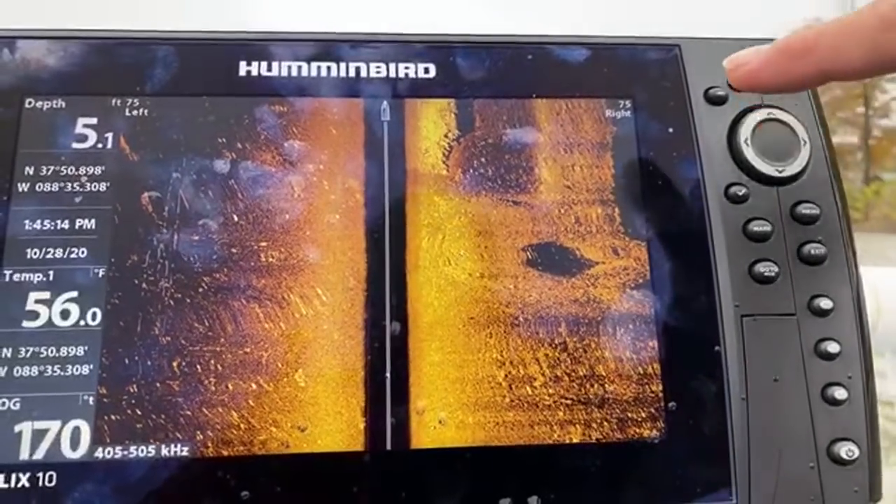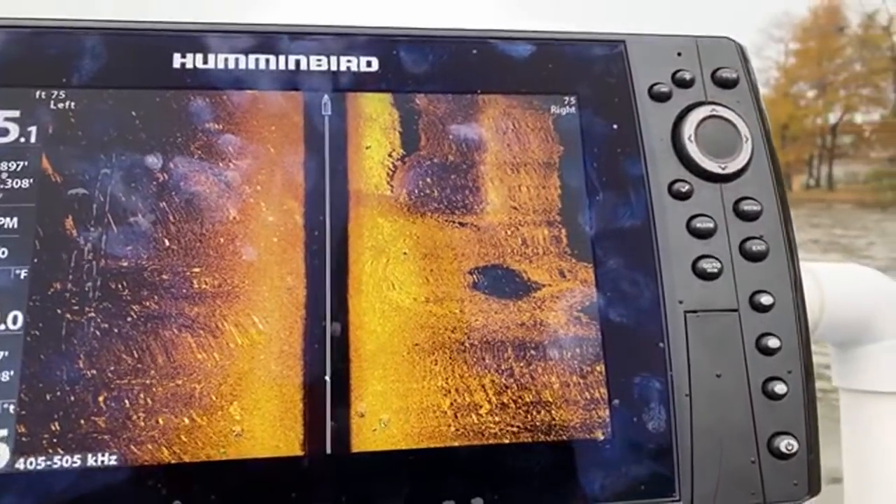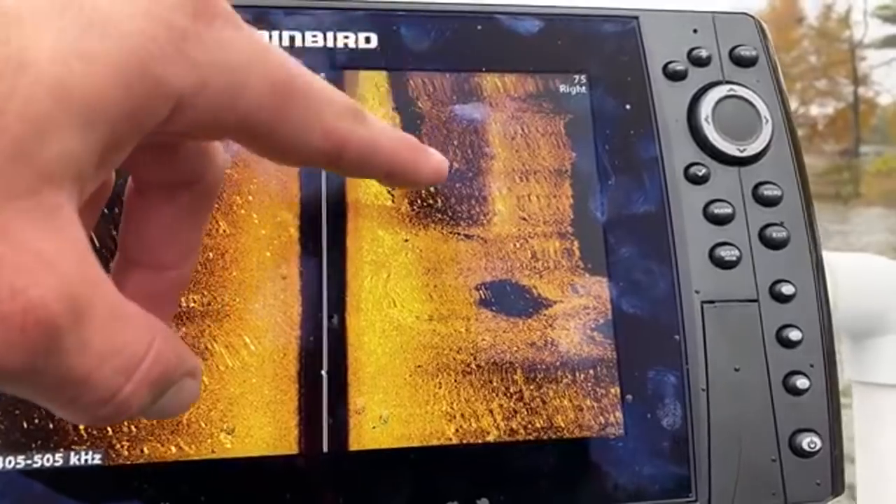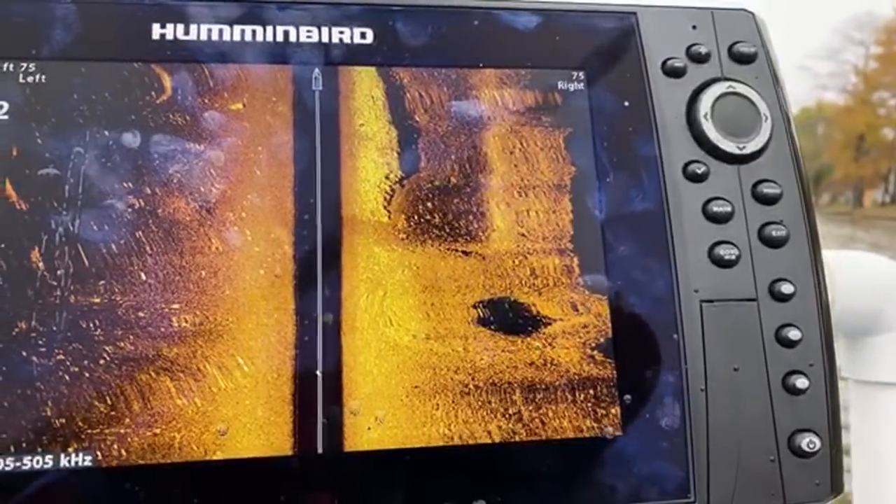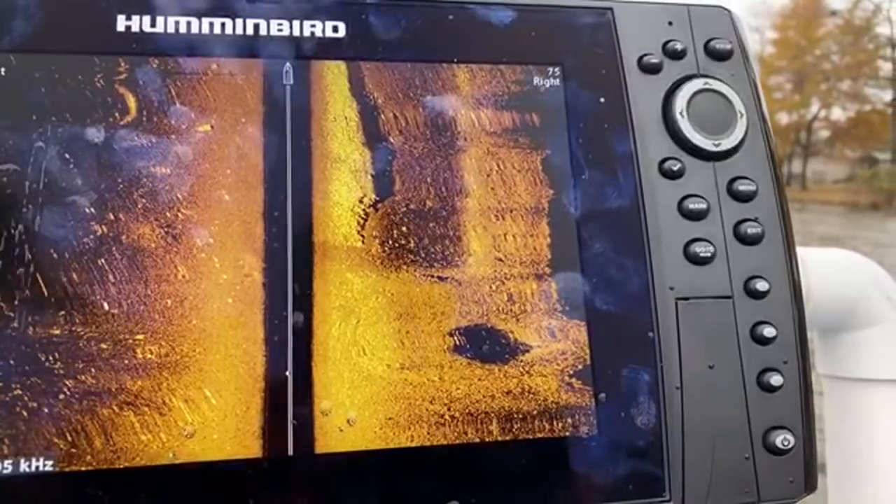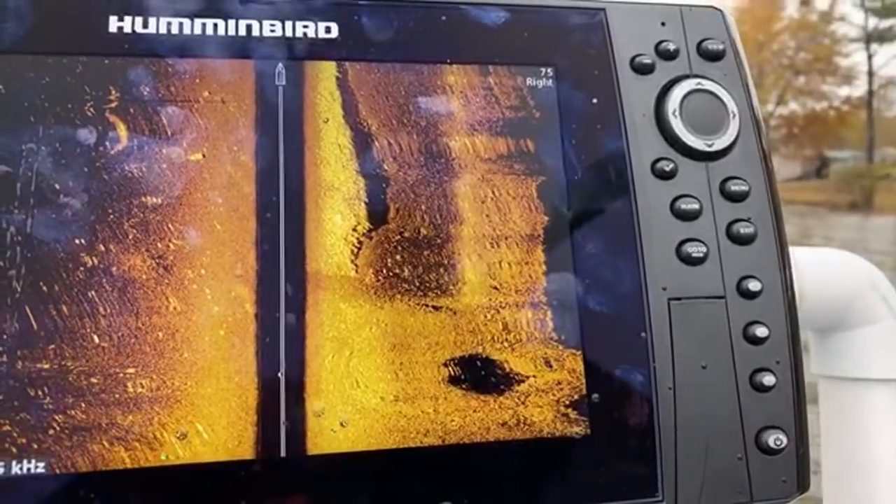But the black area you see right here, oh, wait a minute. Okay, so that is just land and an anomaly in the water. If you see the swaying part, that's me, that's the boat turning and me looking and paddling.